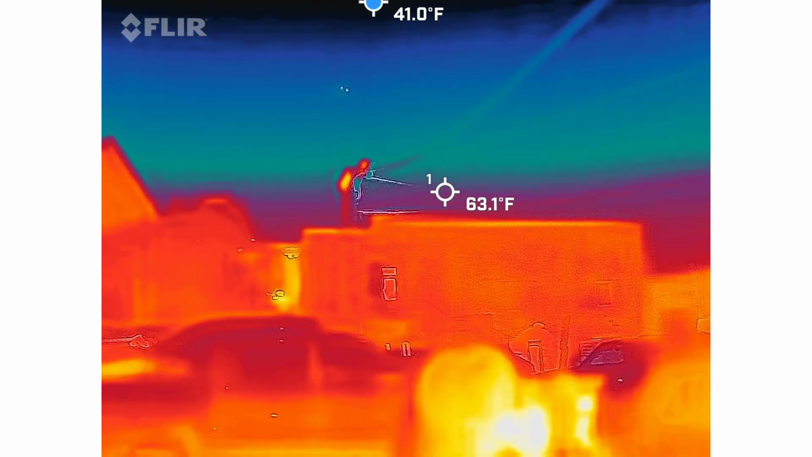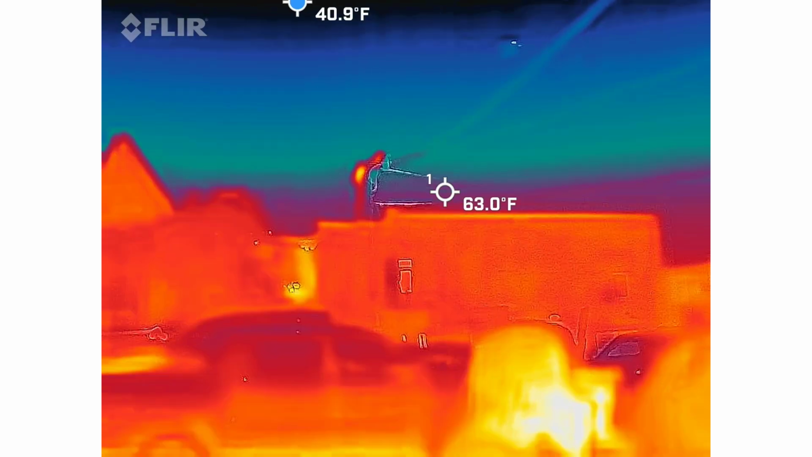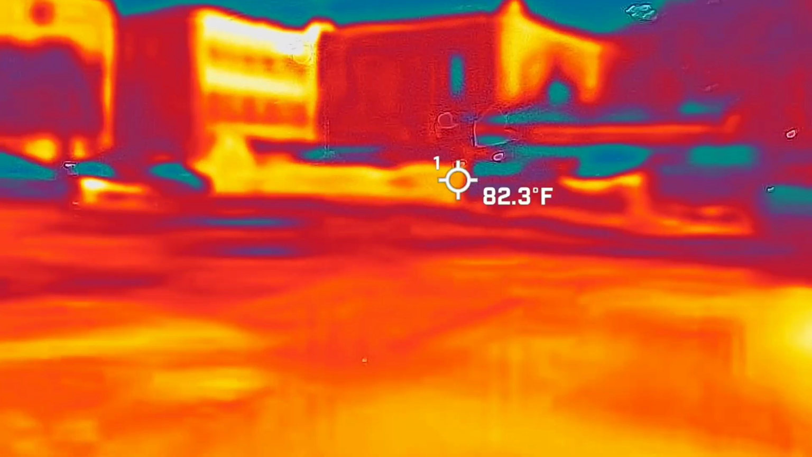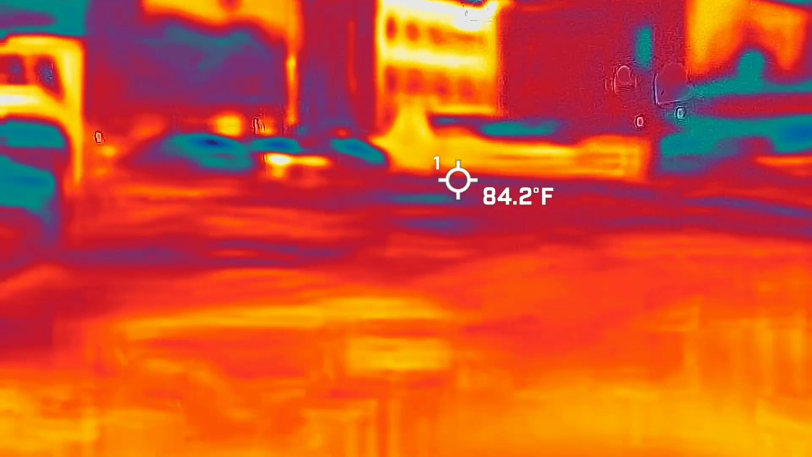I will also tell you, with this being a Saturday night, that we will probably not spend more than 10 minutes at this location just because of the amount of cars that are in. And we'll see what we can get out of it. If people start walking by, just put your cameras down.